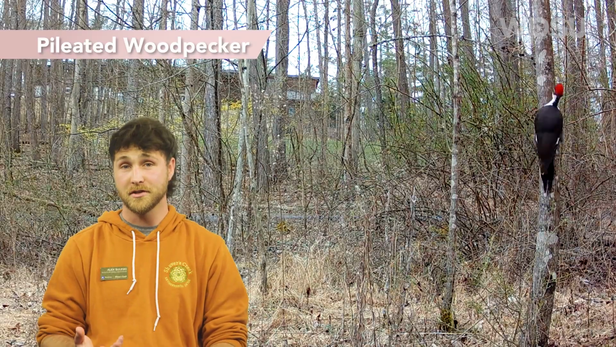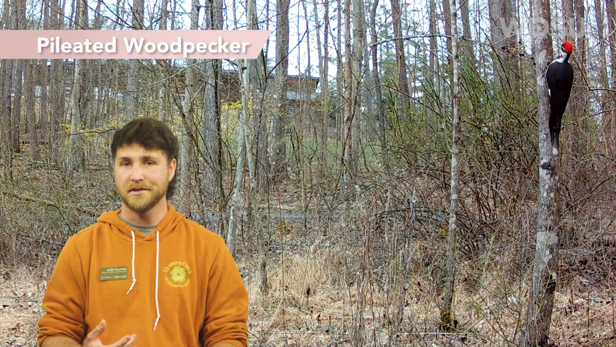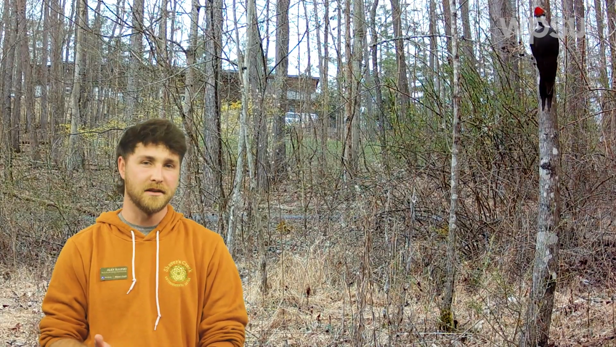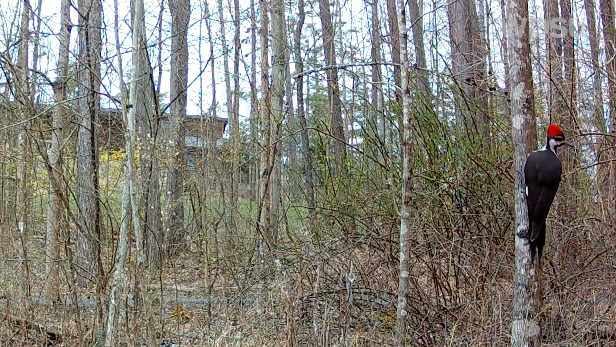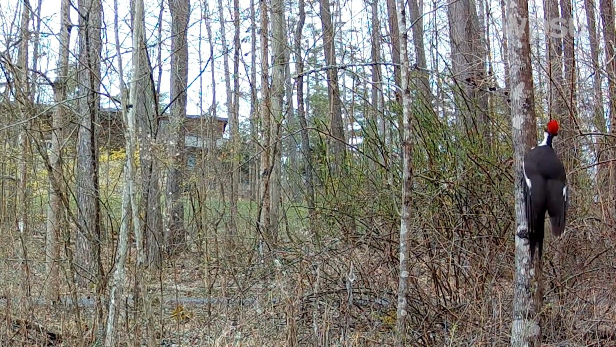Now this is the largest North American woodpecker, the pileated woodpecker, which made an appearance just down the hill from the center. You can recognize a hole in a tree that a pileated has made by its unique rectangular shape. These cavities are pretty cool because they can provide a lot of shelter for animals like squirrels and screech owls. They really do a lot for a lot of the other animals in that same habitat.